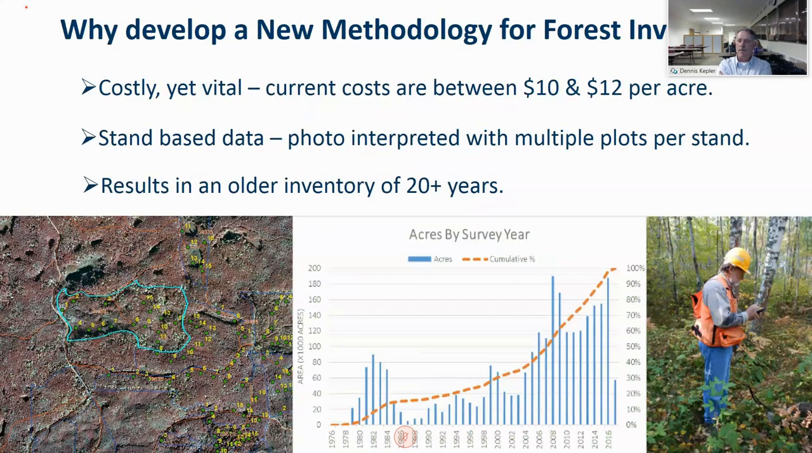So this type of stand-based inventory, in which we visit every stand and put multiple plots, is becoming very costly. You can see here I calculated about $11 per acre, but it's somewhere around $11.50 to $12 per acre for us to inventory this data. We do 125,000 acres each year, resulting in a 20-plus-year inventory cycle on our 5 million acres.